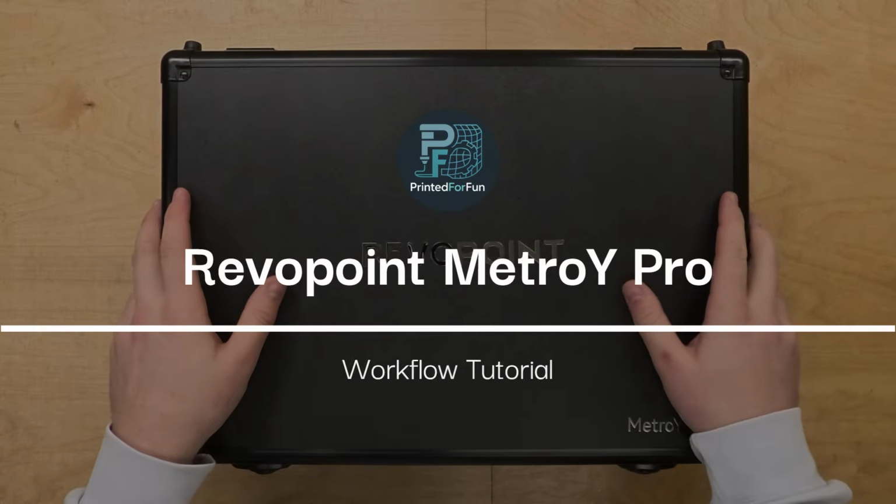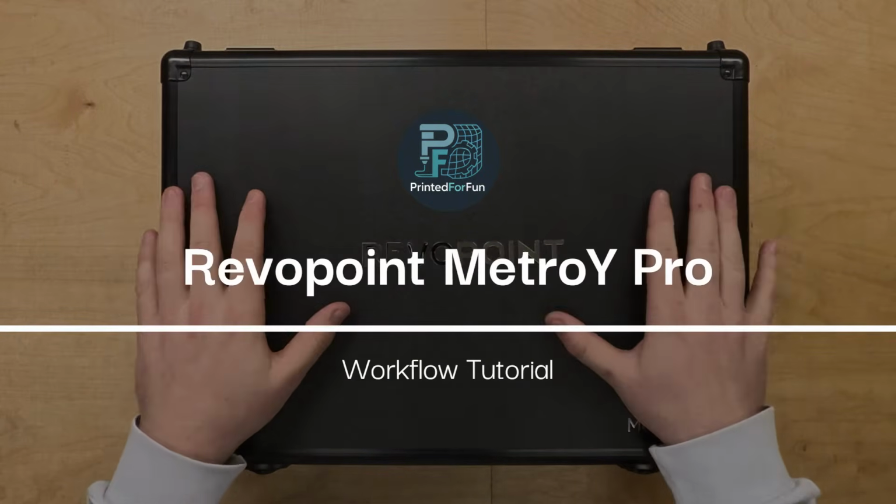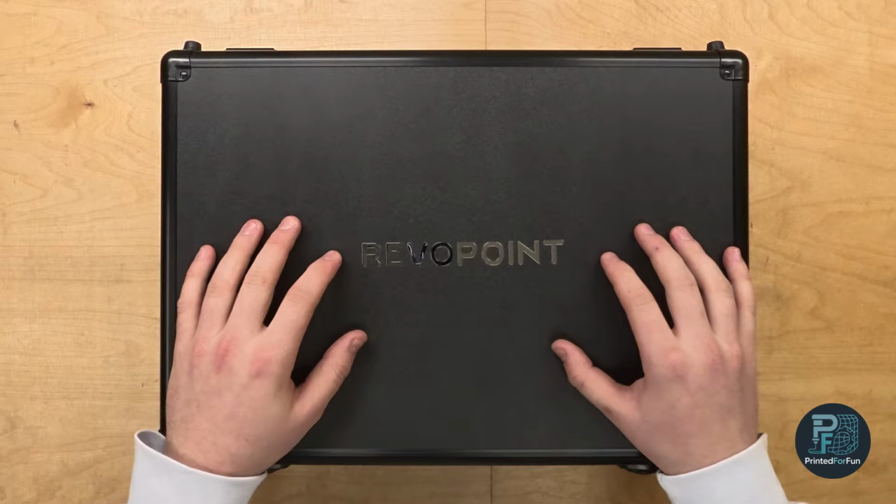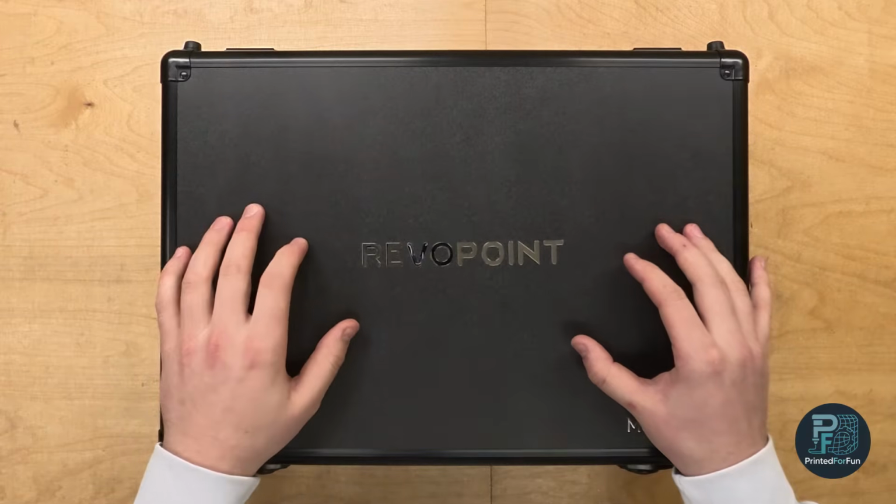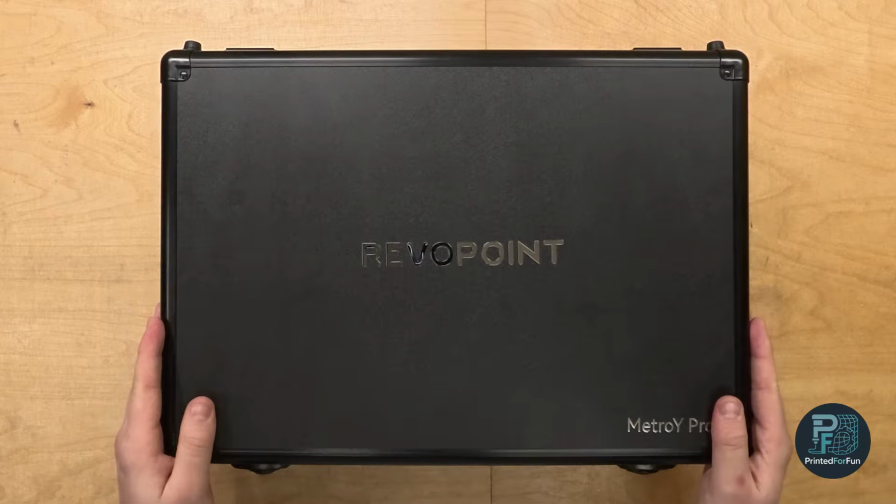Hi, I'm Printed for Fun, and in this video I will give you a tutorial on how to scan with the Revopoint MetroY Pro. I will also share my custom accessories and workflow improvements that simply make it far easier and more efficient to scan with the MetroY Pro.